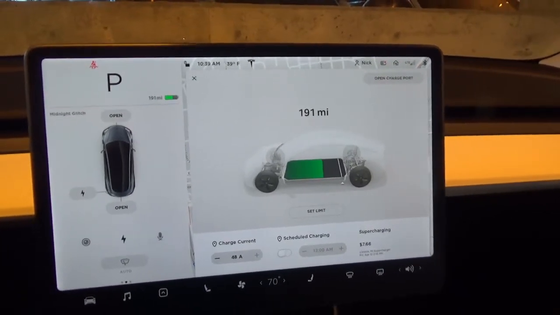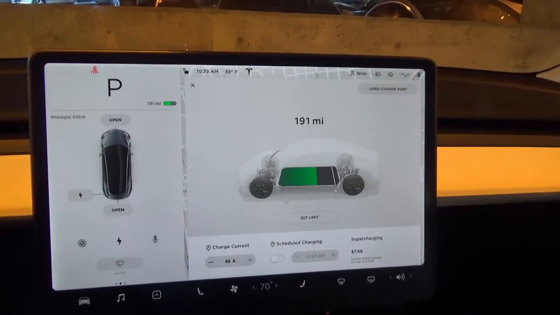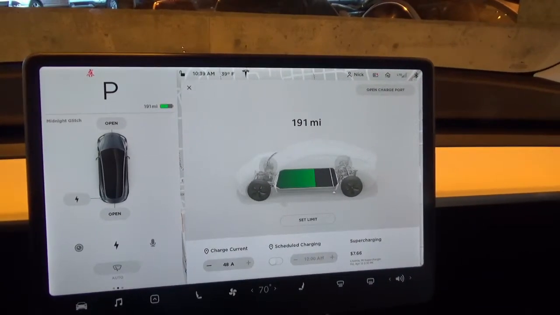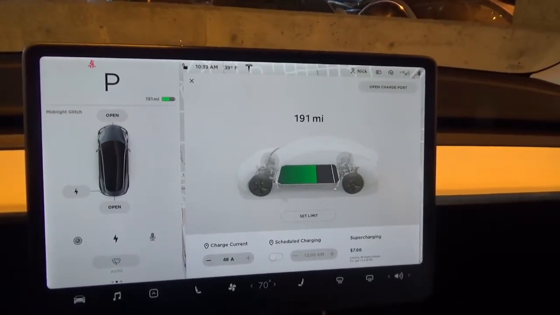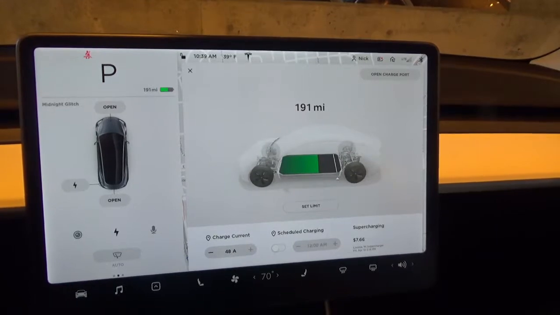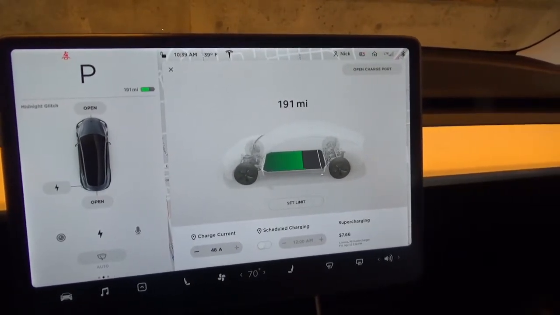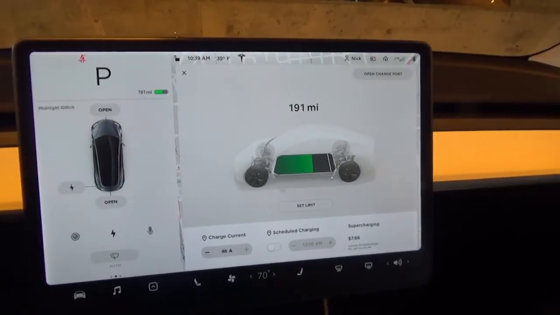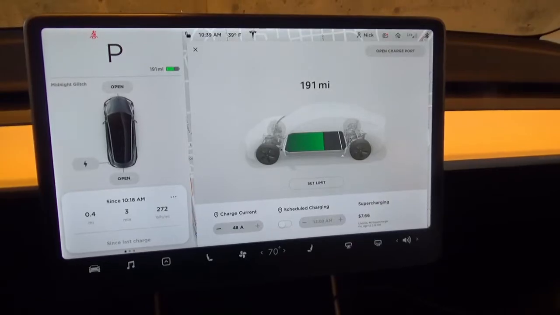I was actually expecting a lot more loss than that with the Sentry mode. But so far I have a lot more battery, so my stop that I would need won't be nearly as long, which is great. So just want to give you that quick update, and off we go.